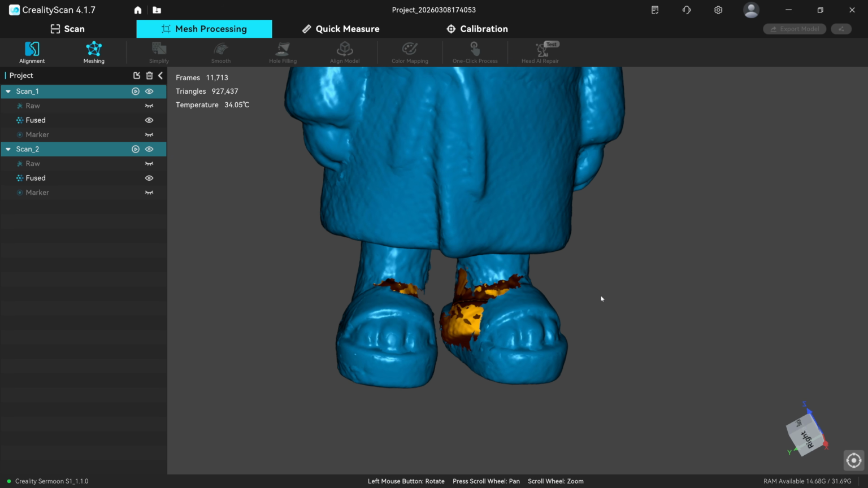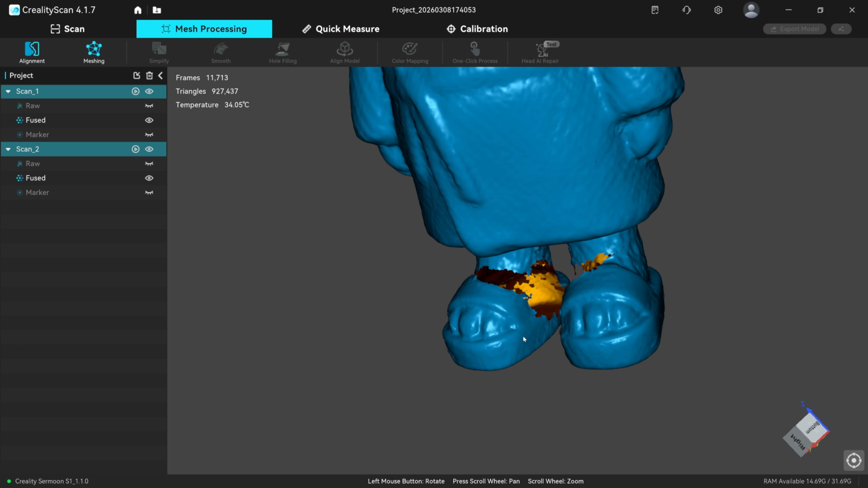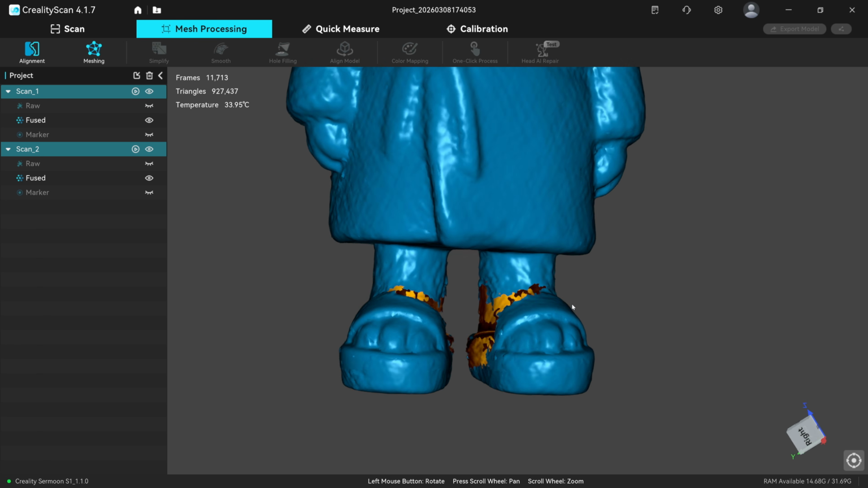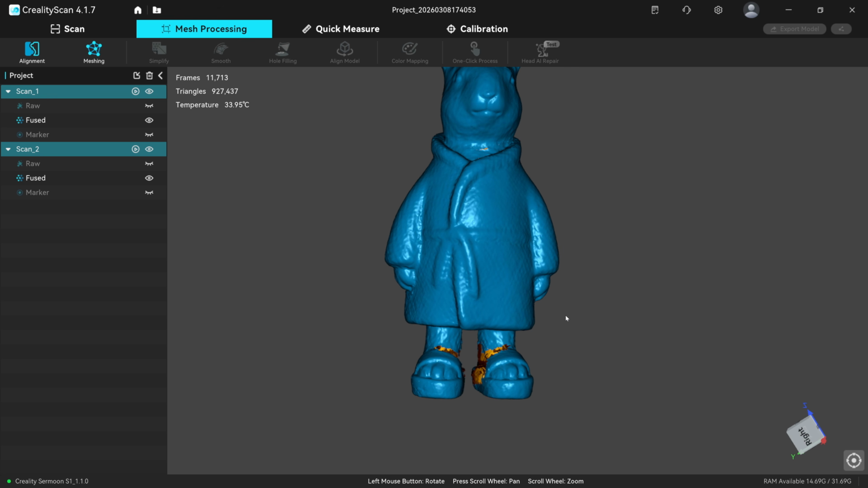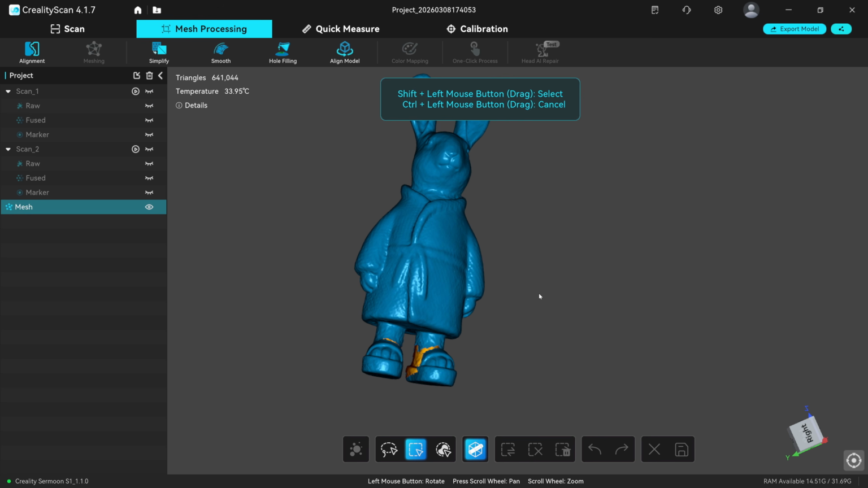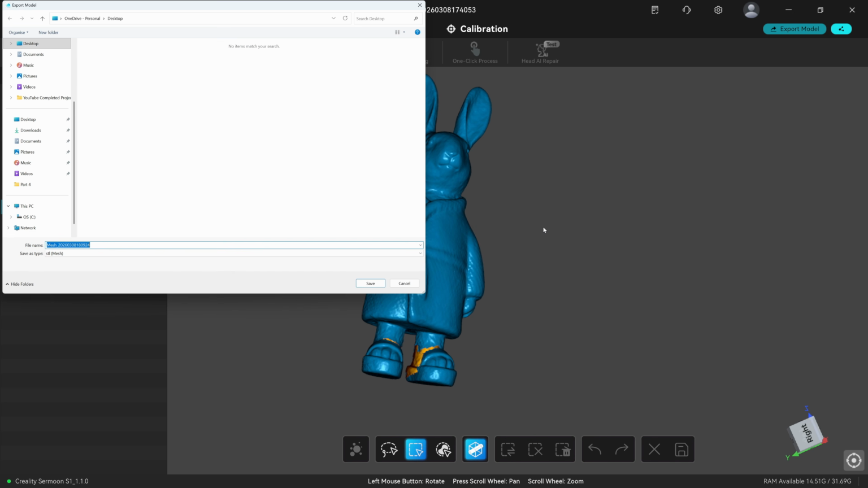Now I've missed bits round of his feet here like this. Is that because of the scanner and the fact of the cross lines? Is it just where it is, or wasn't I quick enough? It's probably a mixture of everything there, to be honest with you. So let's mesh it at 2 million, because obviously if it doesn't need 2 million, it won't use them. And then I'm going to export that to the desktop and have a look at that in Meshmixer shortly.